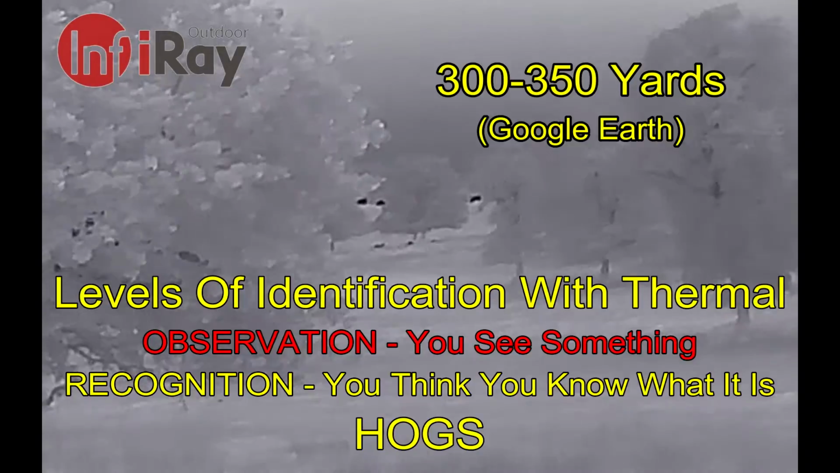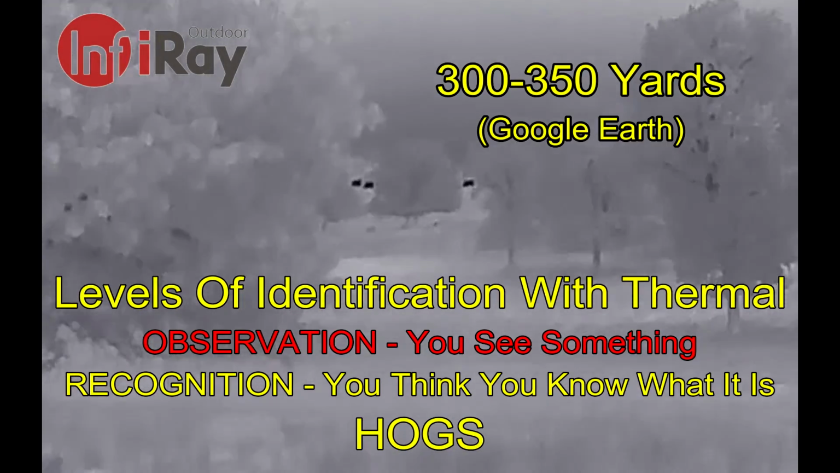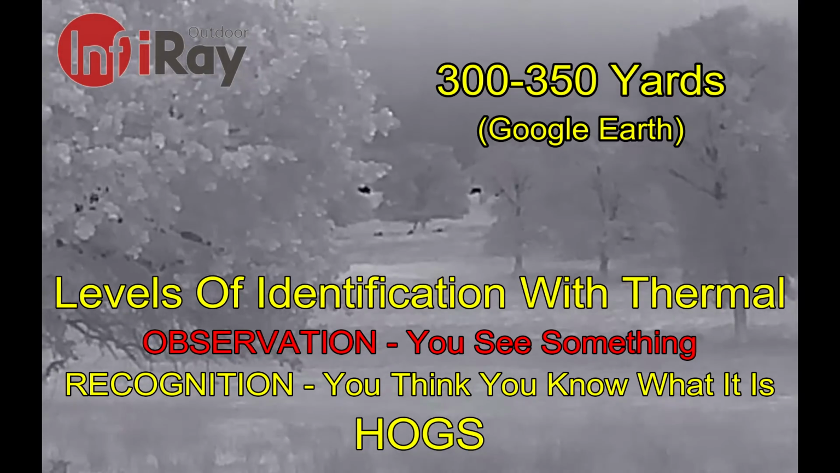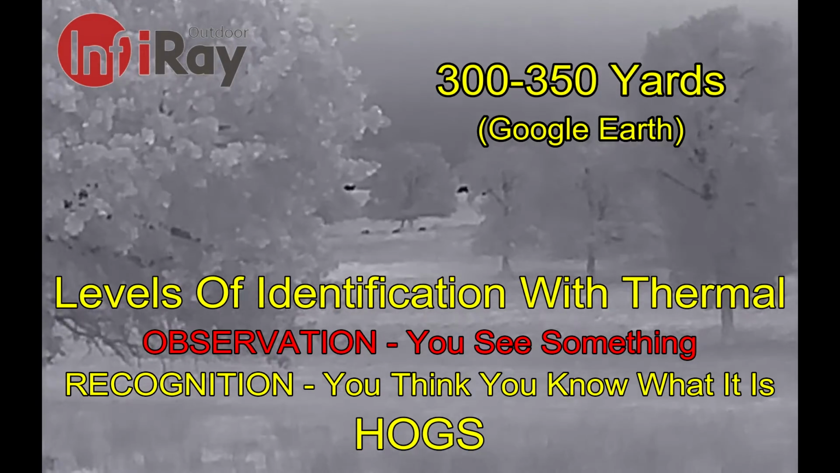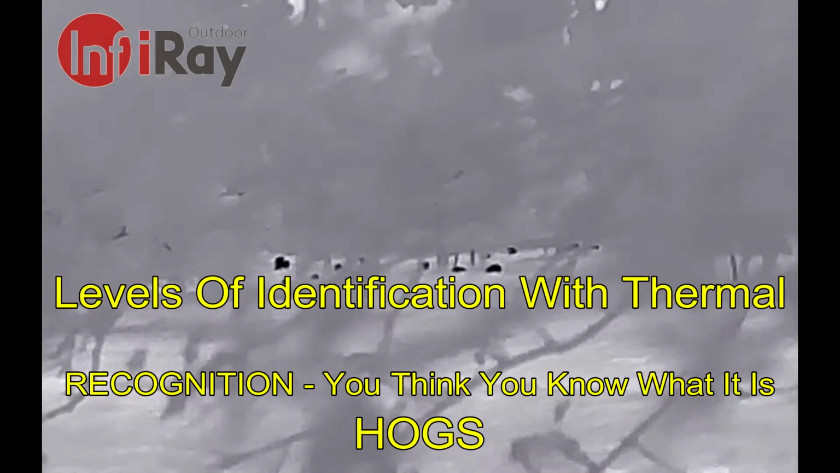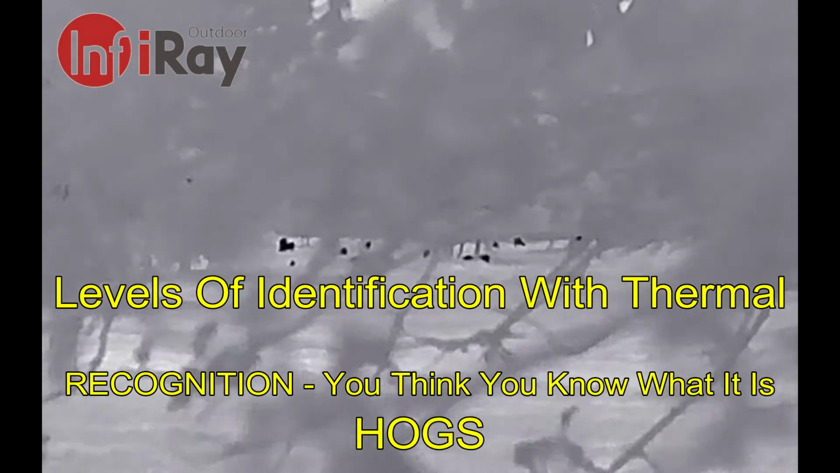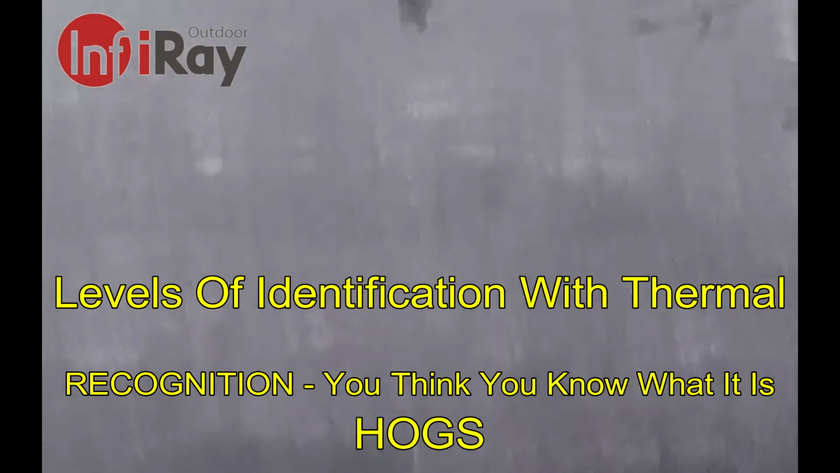We can tell by how they're moving. They seem to be moving like hogs. However, I have seen sheep and goats move like hogs in the past. So we can't say that these are definitely hogs, but it's information good enough to go ahead and advance on. And as we move up, I see that the animals don't have any long necks on them, so these aren't going to be sheep or goats. They definitely look like they're going to be hogs.